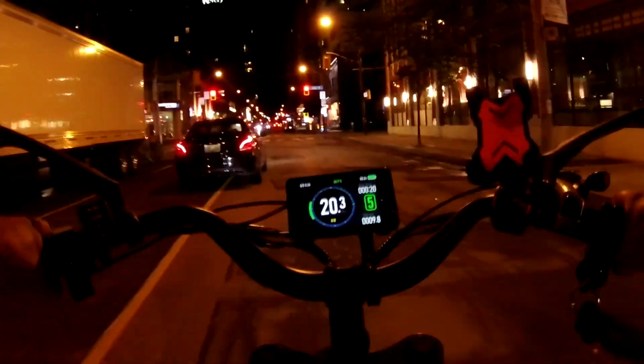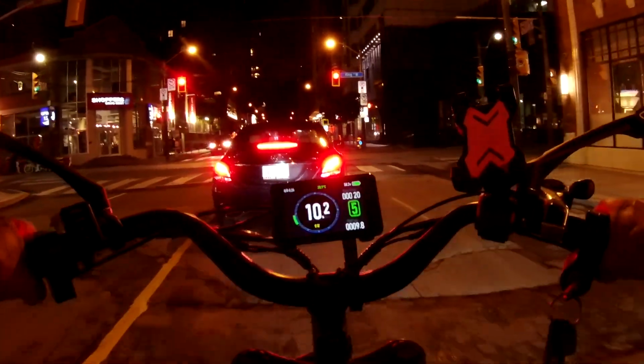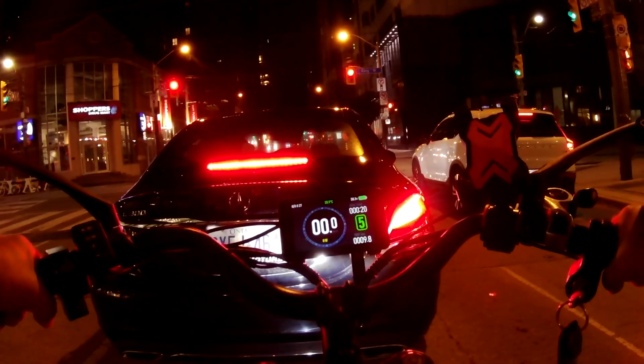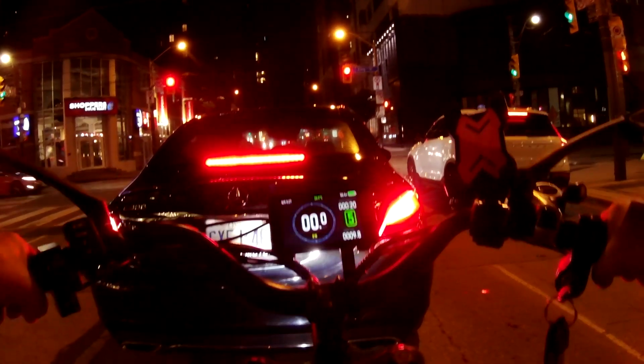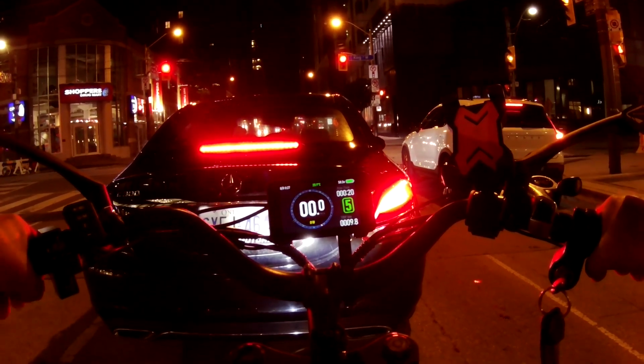Okay, this guy's drunk because he's off on the side of the bike. What are you doing, buddy? Oh, I guess Tabangi Motors. Why were you going on the other side of the road? There's a yellow line. Don't drink and drive, buddy. I know it's late.